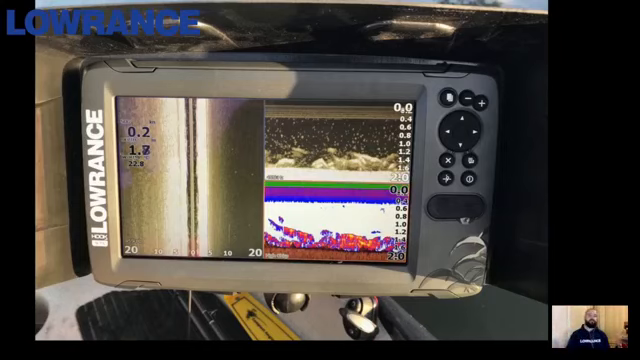So this one in particular, Greg, is a Hook 2 unit. This is one of the units that came out a couple of years ago from the Lowrance range, and it really is that just plug and play, super simple unit. You really don't need to change many settings, but you also don't have the ability to change many. It's really just plug it in and away you go. So a lot of the smarts are done for you.